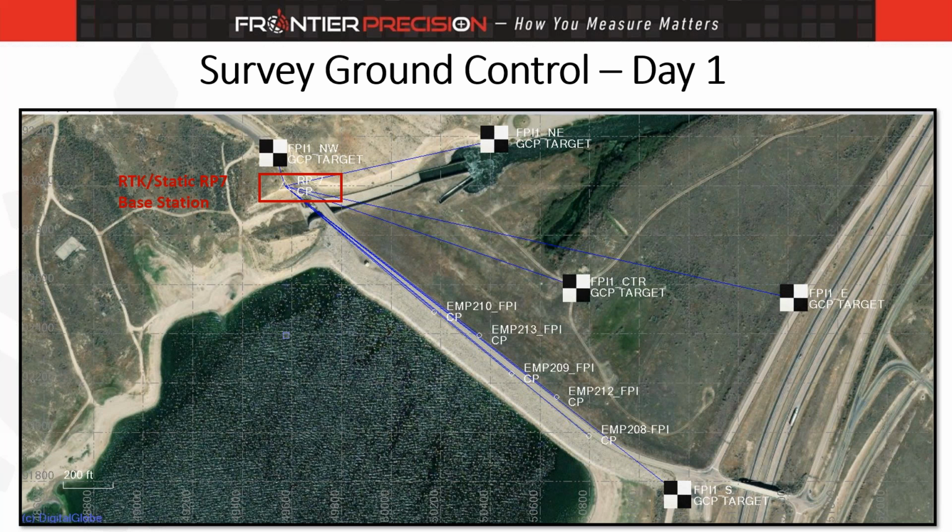The second base down there to the bottom right was logging data so that I could also process static analysis between those 2 base points as a redundant check and incorporate that into my network adjustment solution. Next slide.